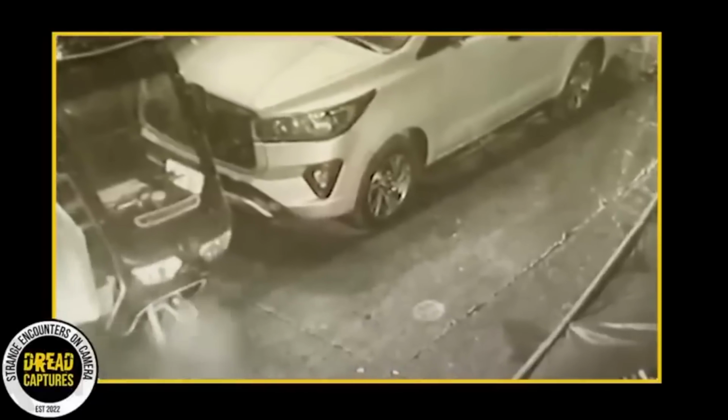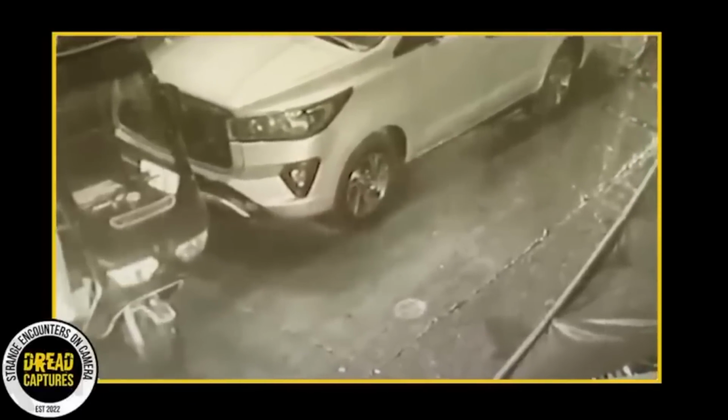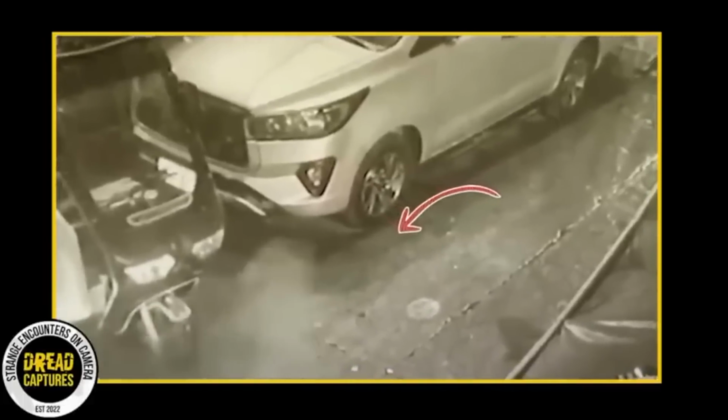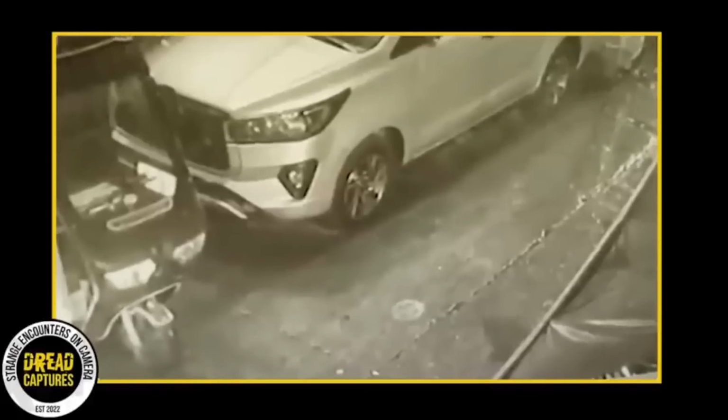But let's not dismiss the idea of ghosts too quickly. It's not uncommon for people to claim to have seen or experienced ghostly phenomena. Some believe that these spirits are the souls of deceased people who are stuck between this world and the next. Others think that they could be residual energies left behind from traumatic events. Whether you believe in ghosts or not, the fact remains that there is something about the unknown that captivates us and keeps us searching for answers.